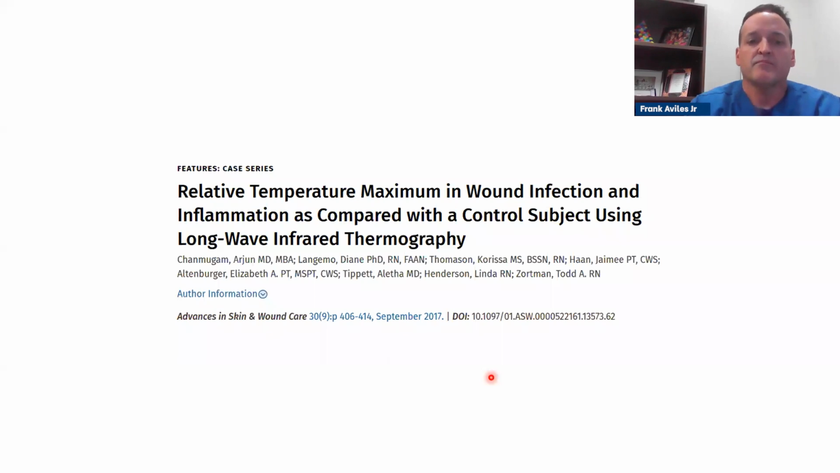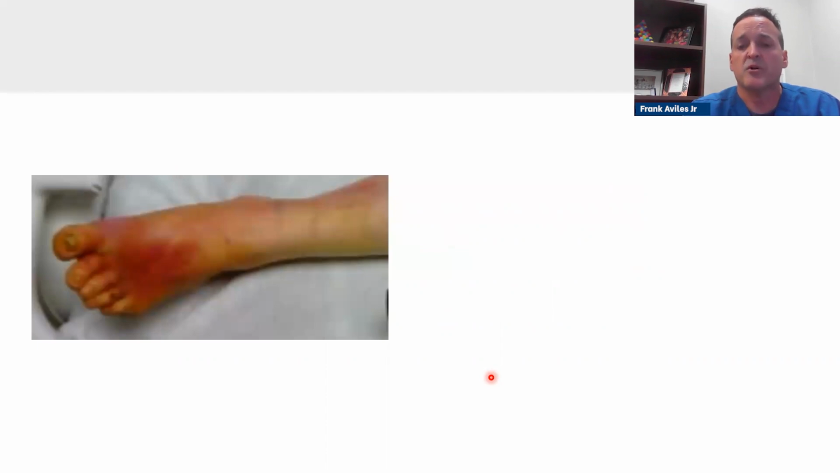And so Sham Mugen did another study, and what they did is they used the same device that I use to look at the difference between inflammation and infection. And so there's a lot of studies out there showing that. And I want to highlight this patient because this is some of the patients that we see. And remember, earlier I said Karen Kennedy mentioned that look at the redness in the thermographic image compared to the visual. The story behind this patient is that this patient came in with an infection.